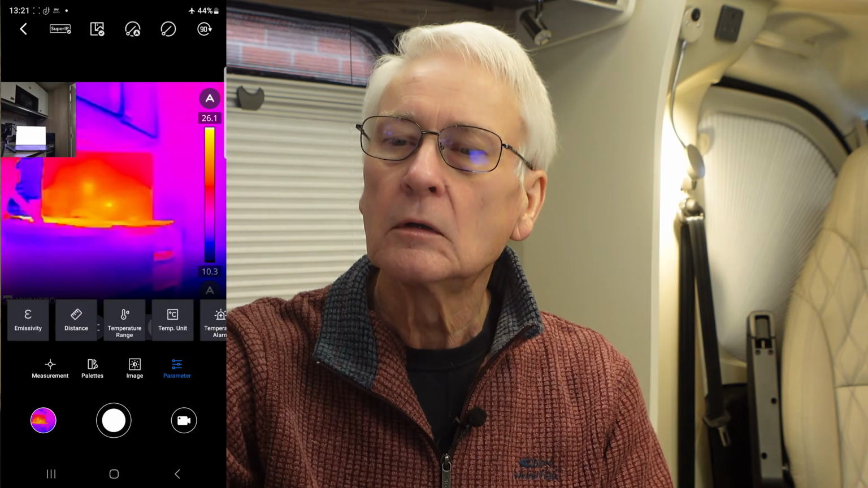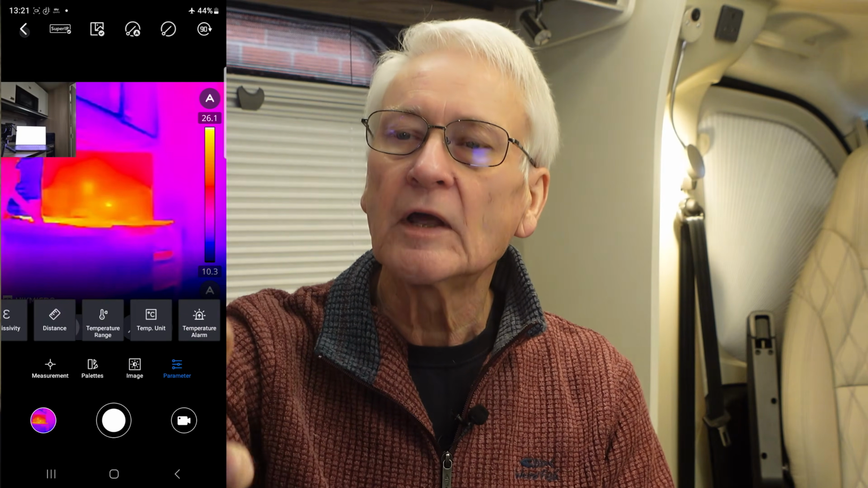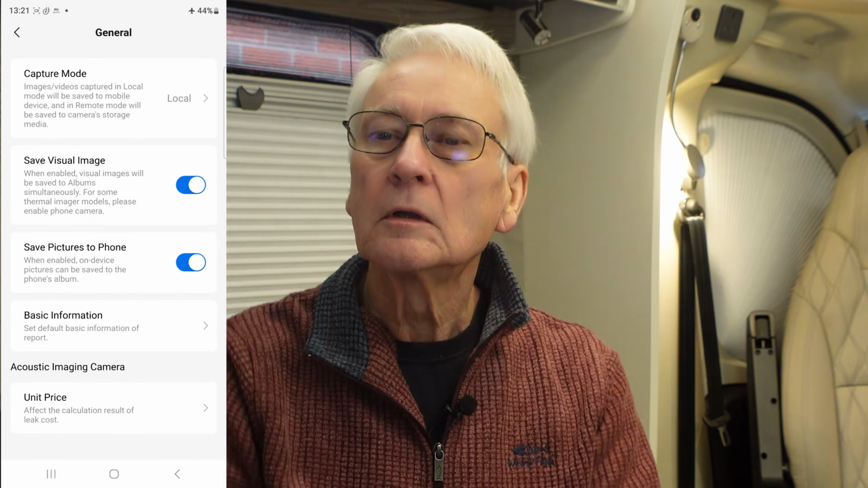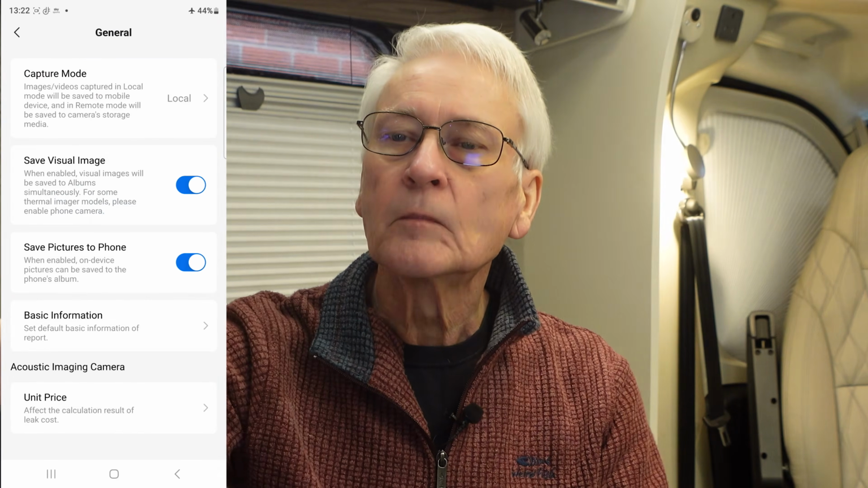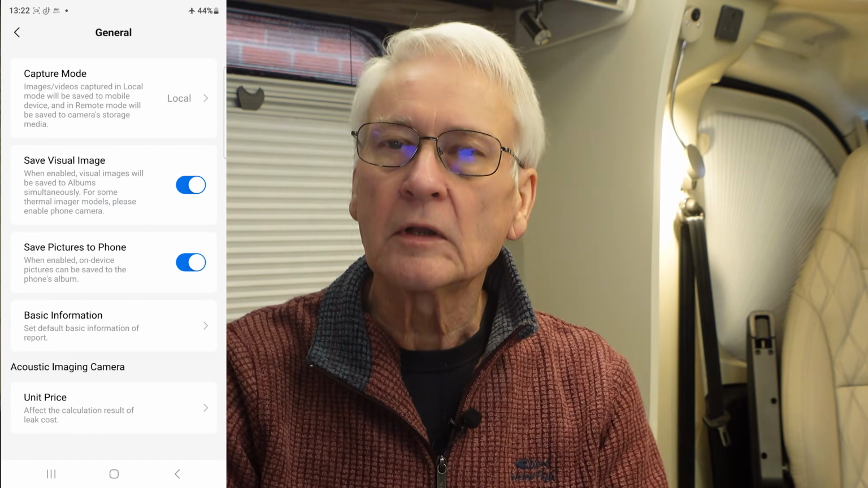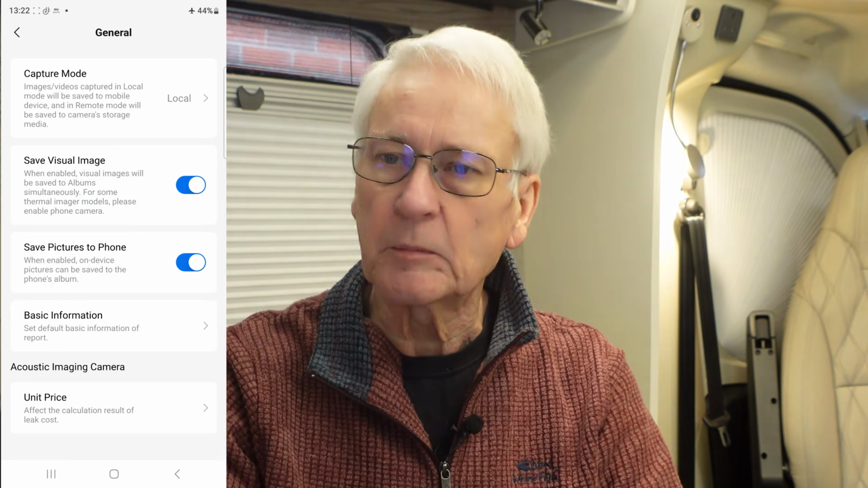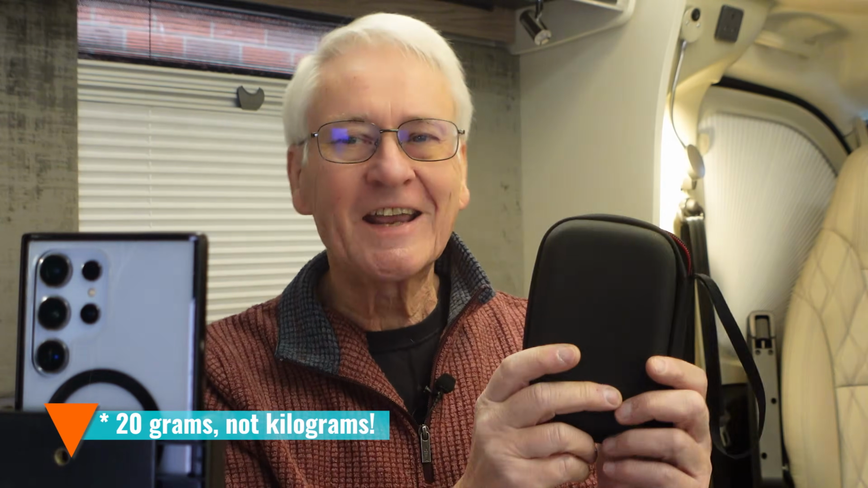If you go back to there and we go to settings, into general, you've got various settings in there. So where it says local, that's the capture mode, and that stores it to the phone but buried deep in the Android operating system. The plus point is there's no battery required with it. You don't need a battery, you just need a smartphone. It weighs 20 kilograms.